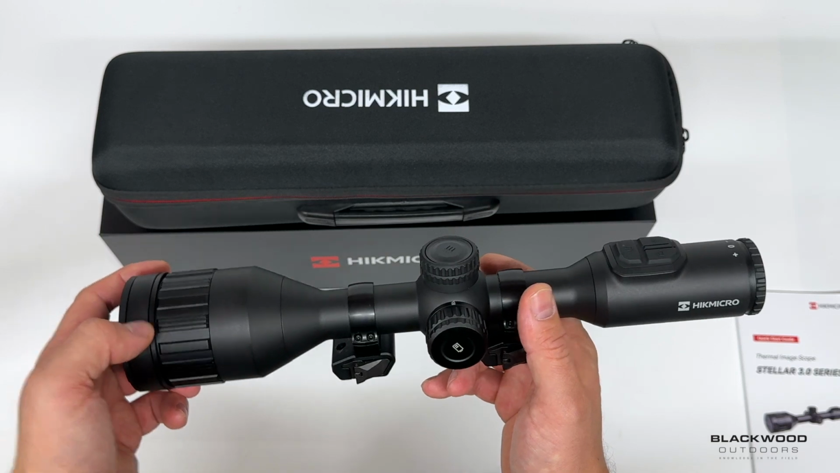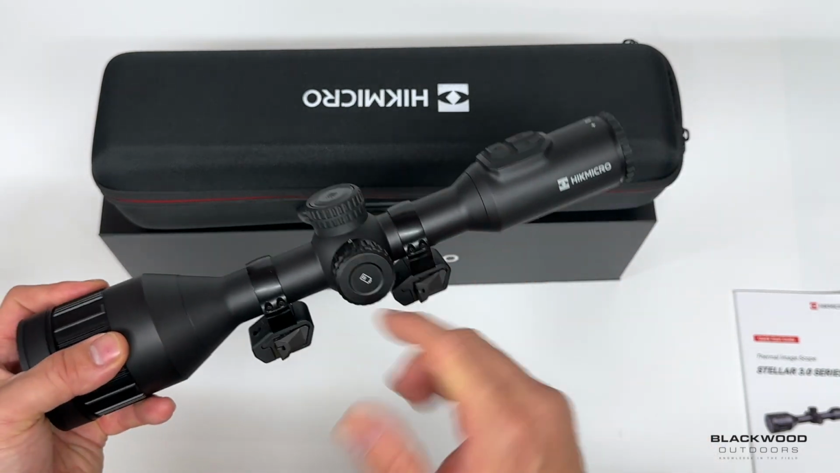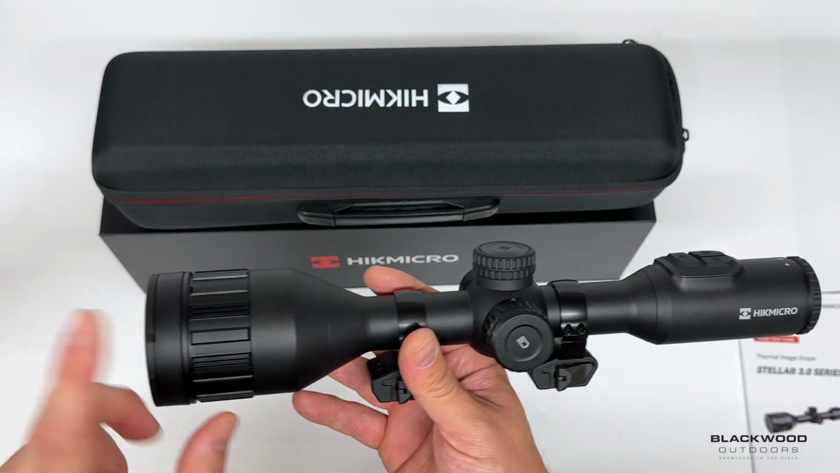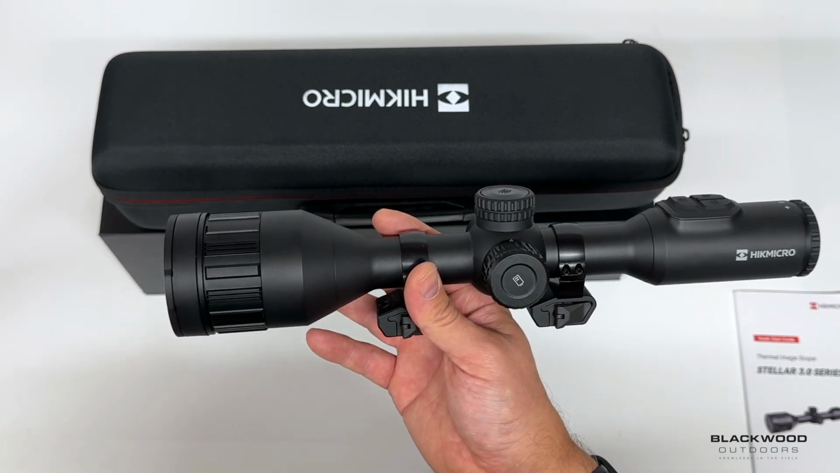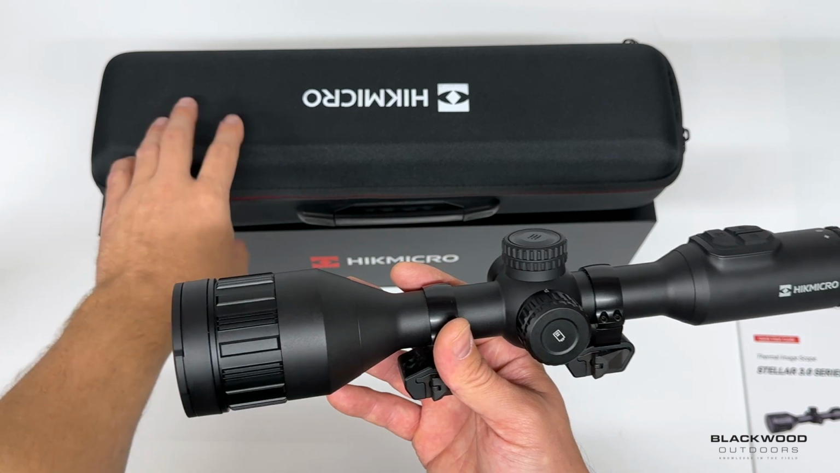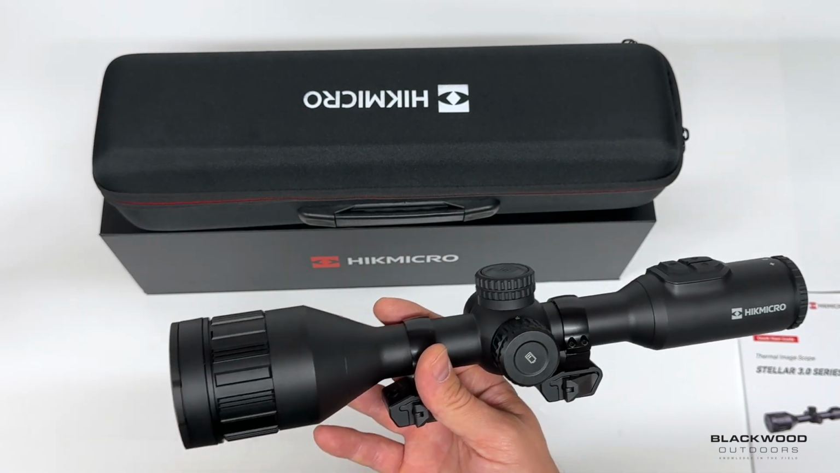There's a lot out there at the minute. The market's flooded with thermals, and everyone's got everything. It's coming from all angles, but I don't think you're going to go wrong with one of these, really. Especially if you want the ballistic system and inline LRF. So you already know the accessories that come with the unit. It's got a dual battery dock, and it's got the padded case, handy case, etc.